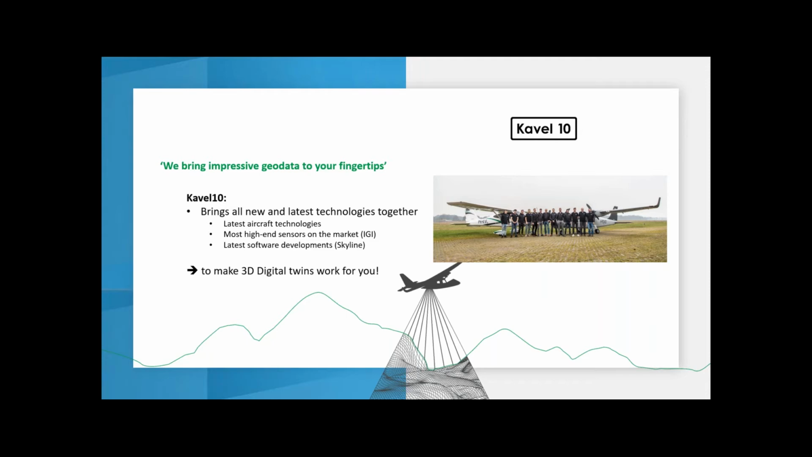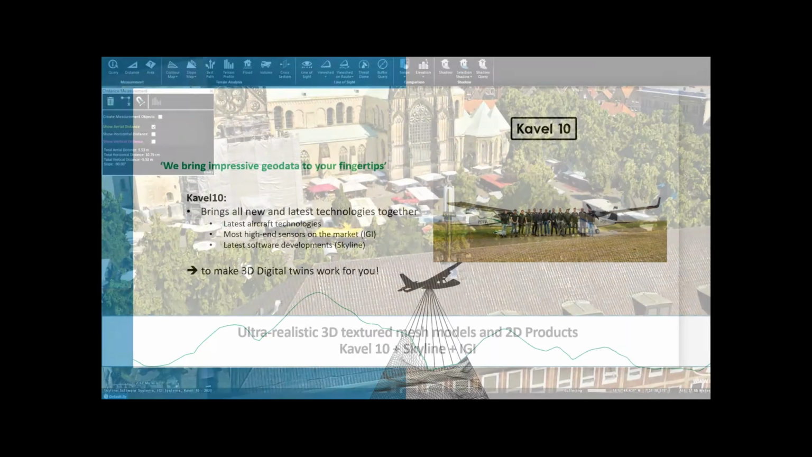So they fly, they own IGI sensors, they fly for you, they process the data, and then they deliver your end products. So in case there's people out there that want to dip their toes into this world of digital twin mapping and really getting analytics out of their city data, there are some companies out there, and Kavel 10 is one of the best.